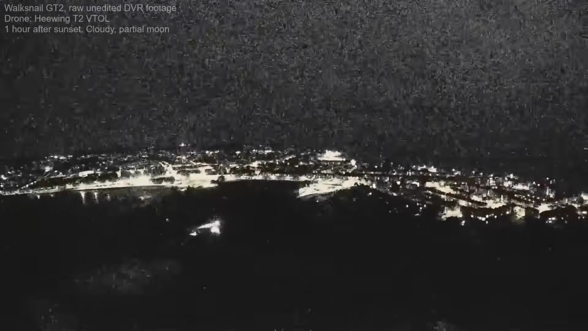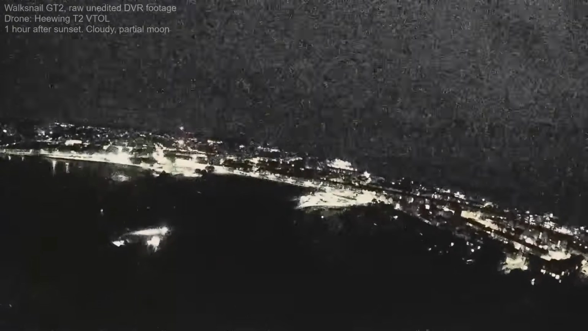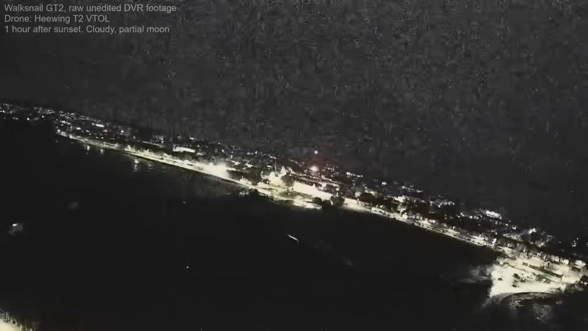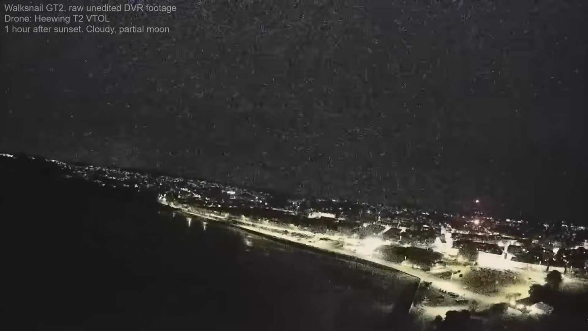If I was flying a normal fixed wing drone at this point in these light levels, I would really struggle to land because you can't see the ground. You'd just be descending and descending and descending until suddenly you hit the ground. You have to rely on your OSD to try and measure your altitude. You're probably going to end up crashing your drone, assuming it's a fixed wing drone, into the ground. Now, luckily, like I said, I was flying my Heewing T2, which is a vertical takeoff and landing drone, so I was able to land it safely. It obviously just descends down to the ground.